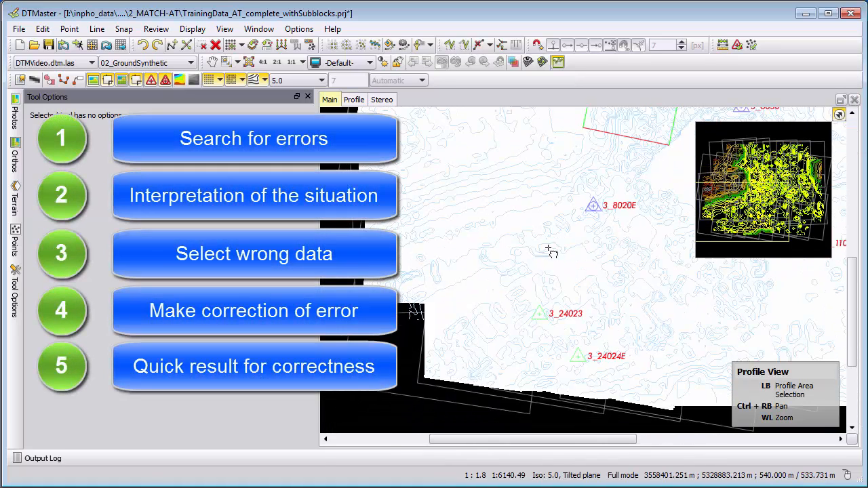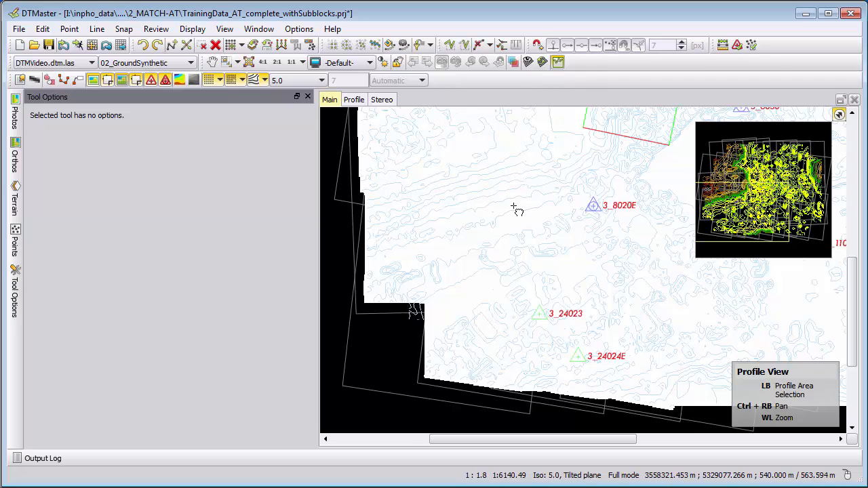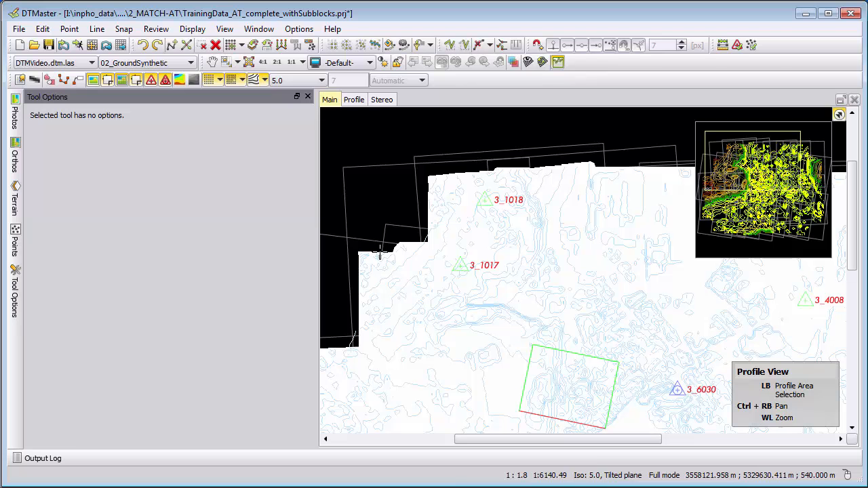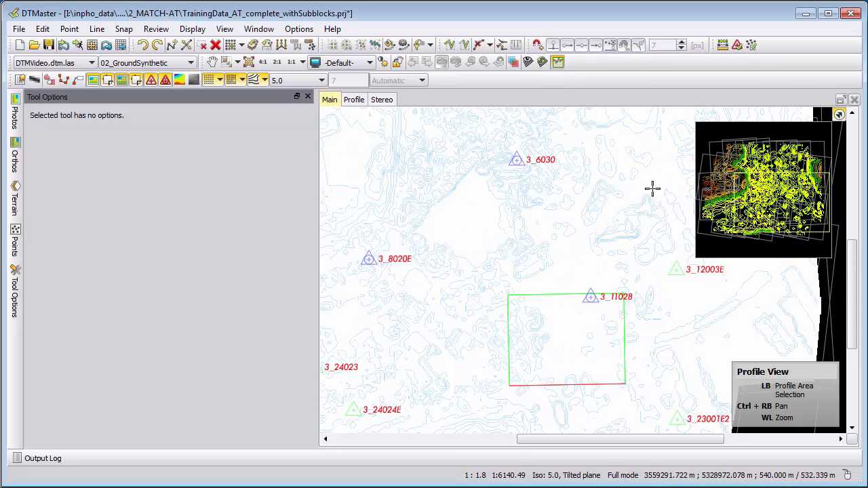Let's just sum up. We search for errors, we make an interpretation of the situation, we select the wrong points, then we correct them, and we need to do this systematically. So you can either go from west to east or from north to south through your data and pick your wrong data, and hopefully at the end, after the manual editing, your data is correctly on the ground.